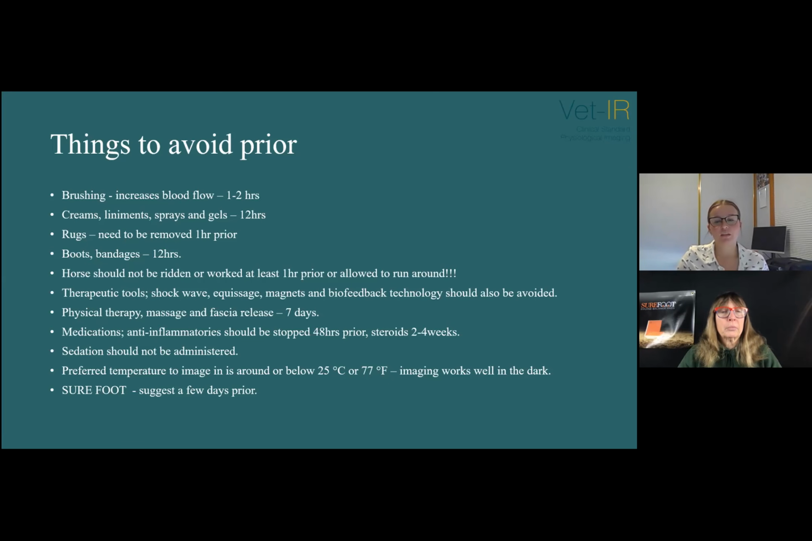Preferably, horses should be imaged in a temperature of around or below 25 degrees Celsius or 77 degrees Fahrenheit. Imaging also works well in the dark. And then Surefoot, we're actually collecting some data on this. Nothing's really finalized yet. I'm looking at doing a pilot study soon, but I would suggest avoiding this for a few days prior, yeah.